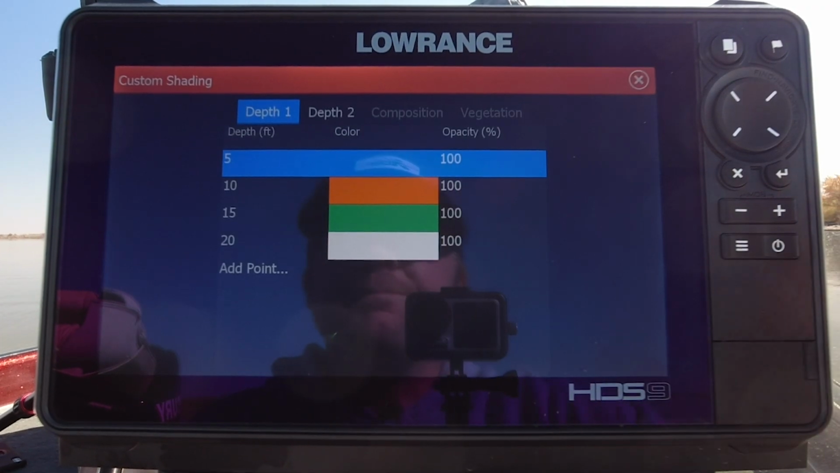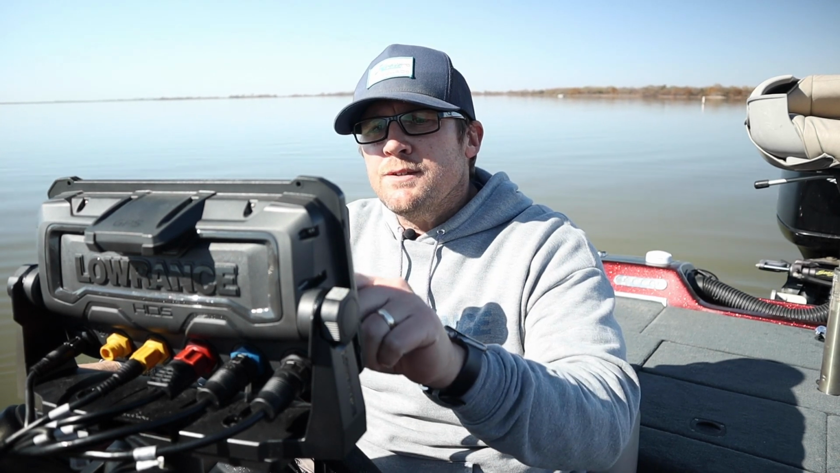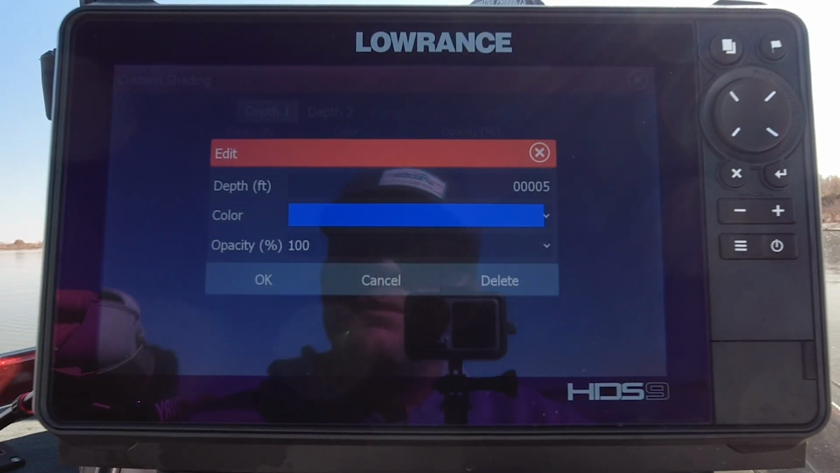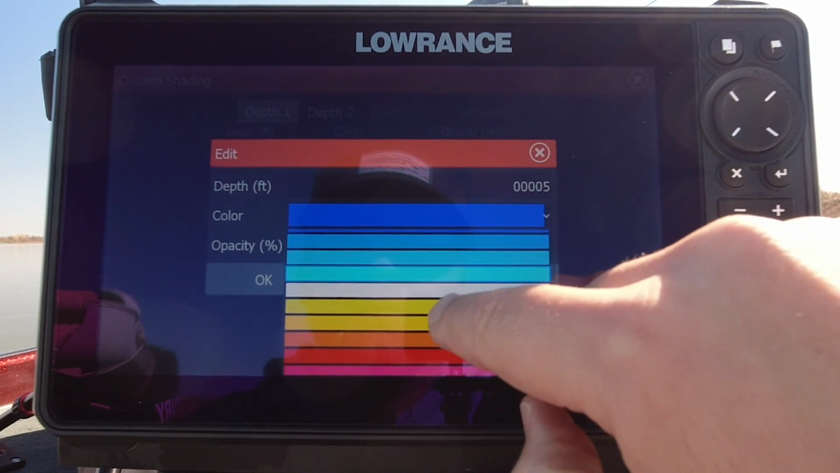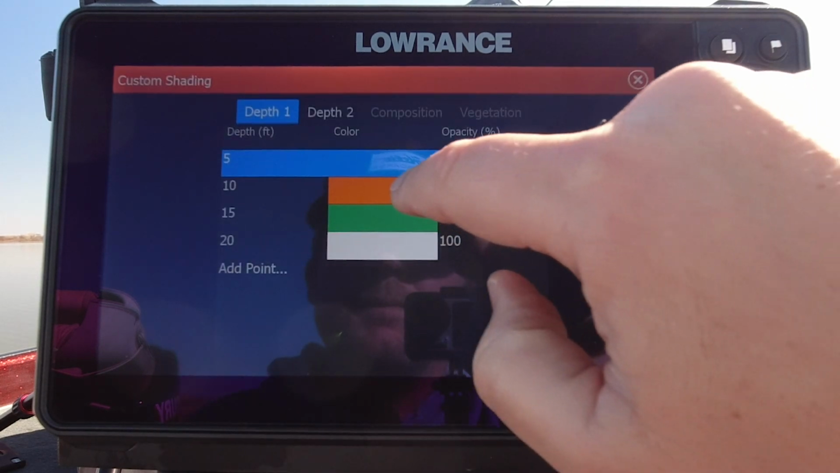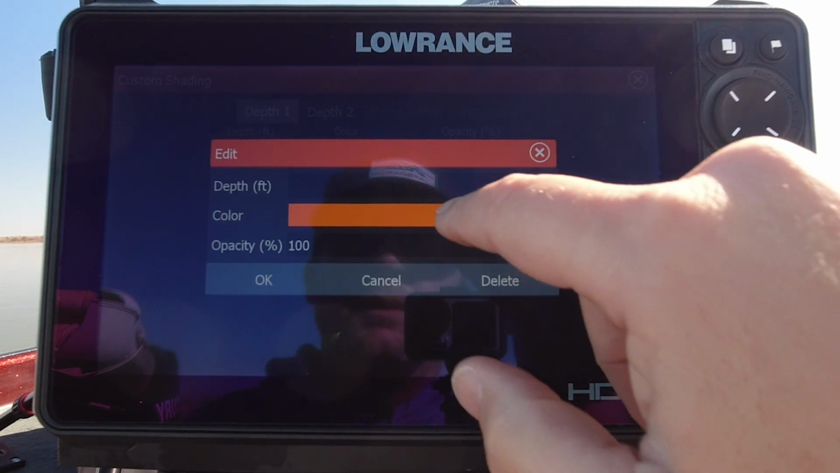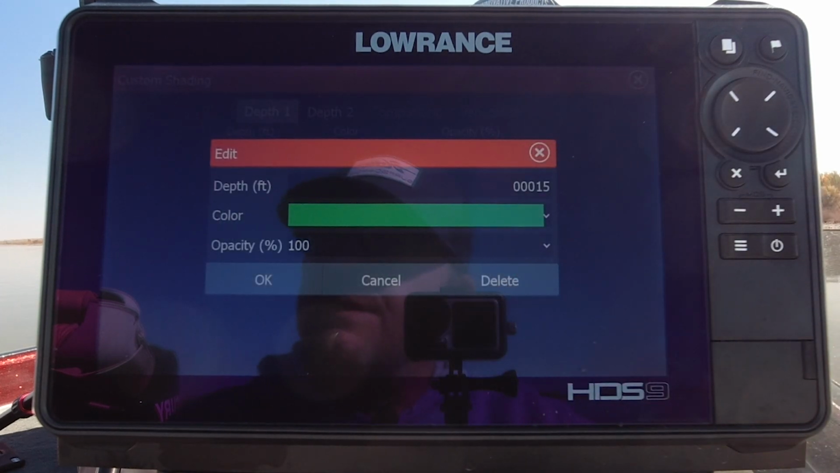We're going to hit our custom and our depth 1 right here. So this is our 1 preset that we're going to look at, and what we do is we can add or delete points here. So our first point starts off from 0 to, we're going to go with 5 foot, and we're going to go in 5-foot increments, and then we're going to color each one. So we've got 0 to 5 foot here, and we're going to make this color yellow. Hit OK. Go down to our second point, and now we've got 5 foot to 10 foot, and we've got our color set here. Next point we have from 10 to 15.